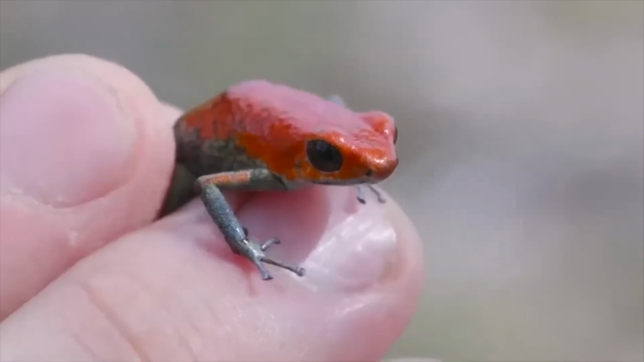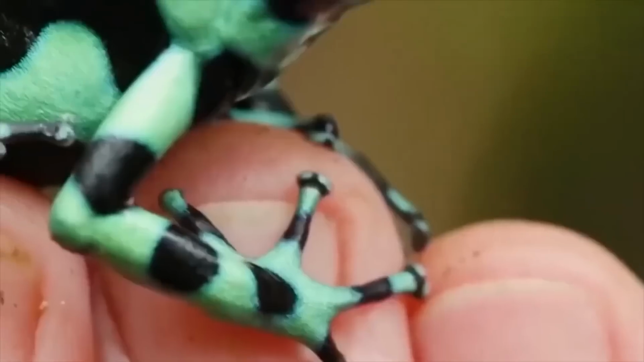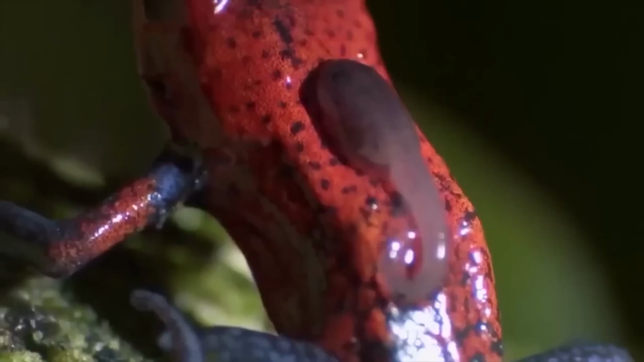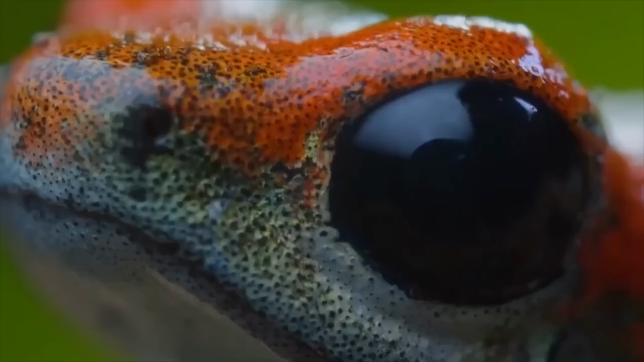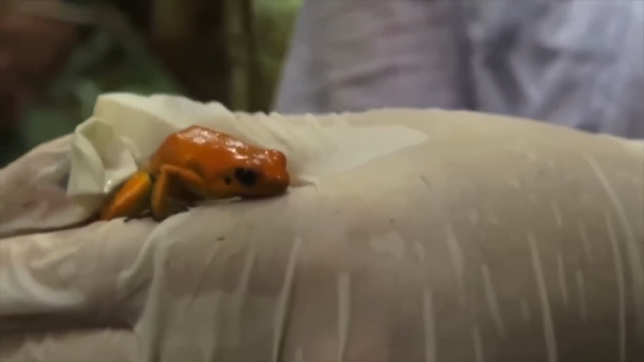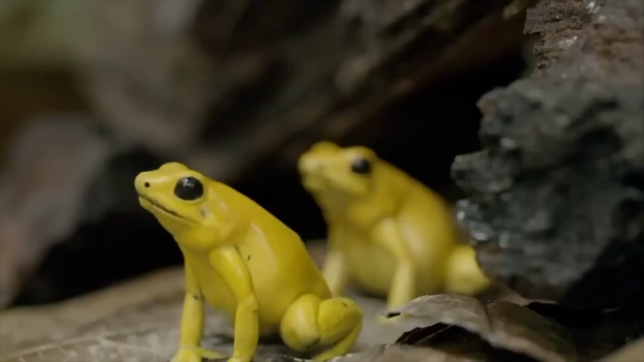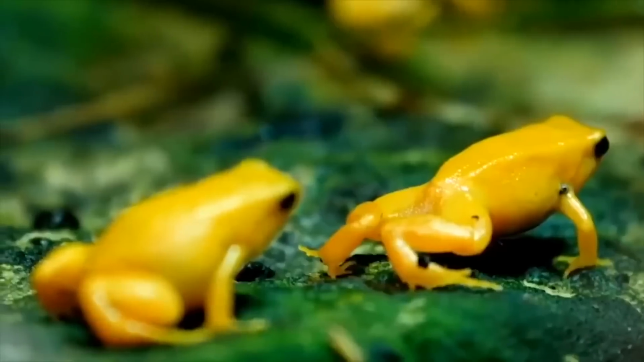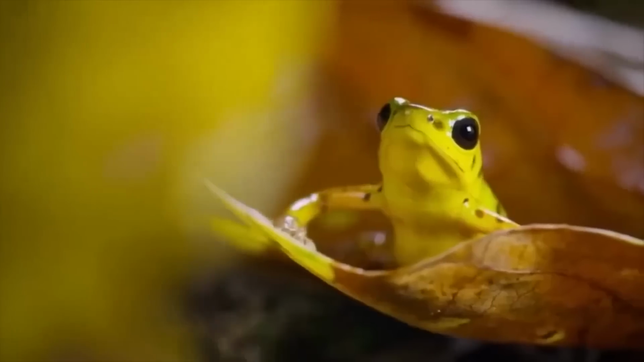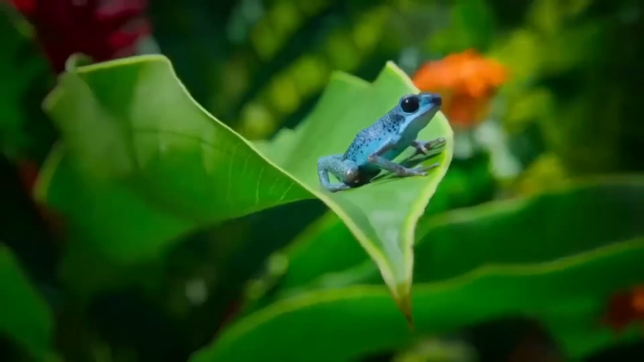They're actually serving up a warning that says, "I dare you to mess with me." And you really shouldn't. You see, their skin secretes a venomous toxin that can knock you out cold faster than you can say ribbit. It's no wonder they're one of the most poisonous creatures on the planet. So if you ever come across a poison dart frog in the wild, do yourself a favor and stay far away. Trust me, you don't want to mess with these tiny but fierce frogs.